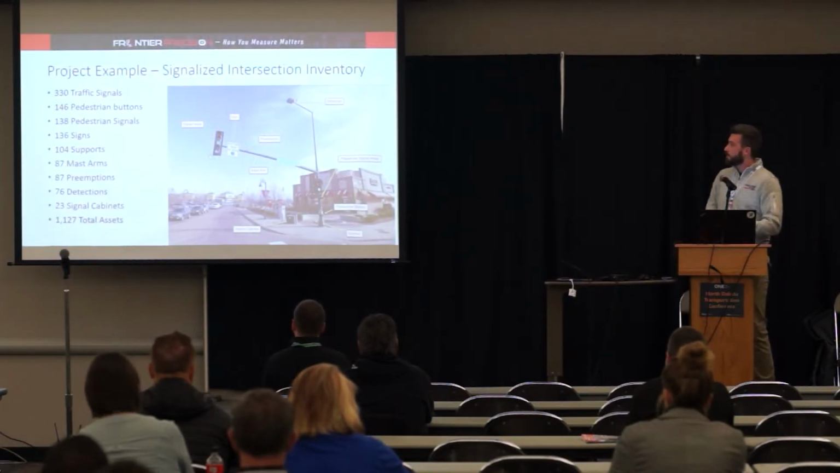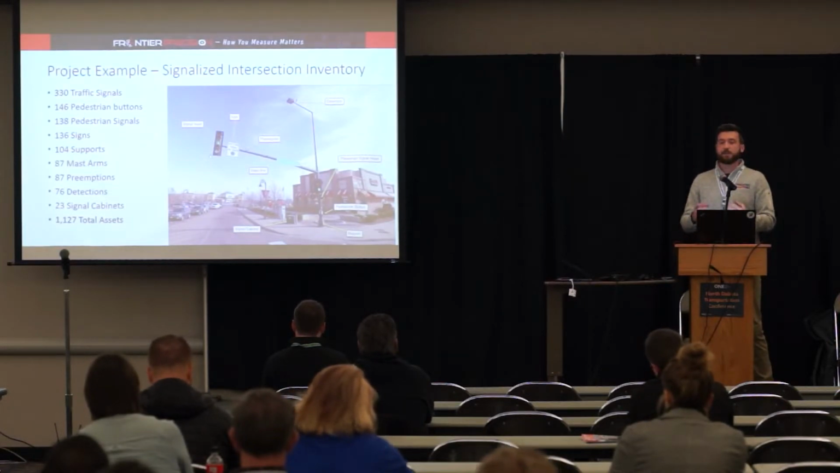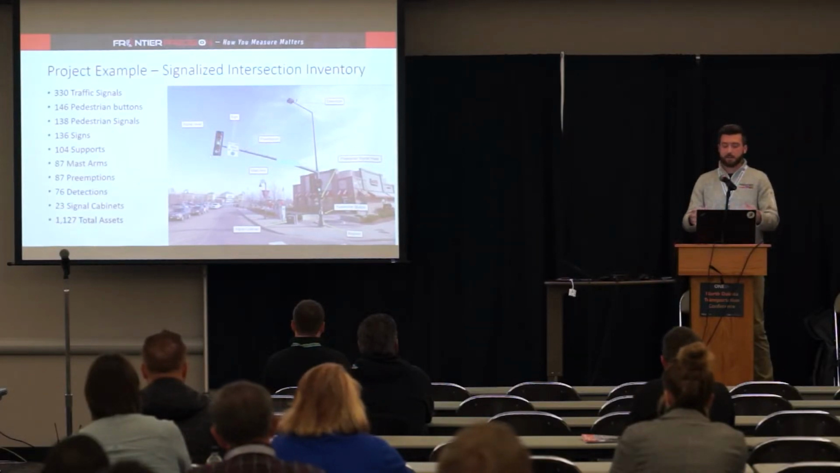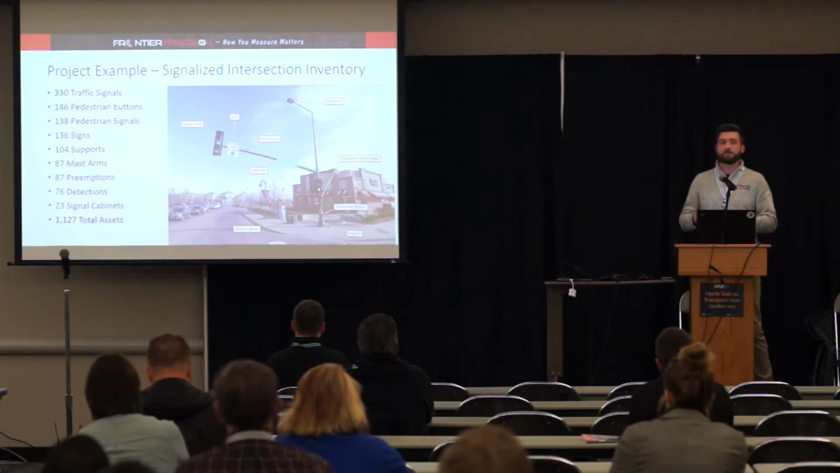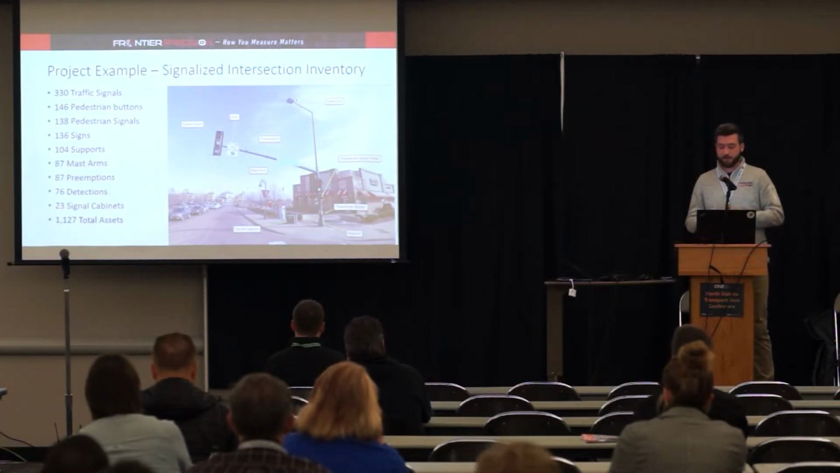Here's an example of a project that I helped out with. It was a signalized intersection inventory. But just to give you an idea of, this type of survey is very difficult to do with traditional equipment, specifically because a lot of these intersections are very, very busy, high traffic, high volume traffic areas.